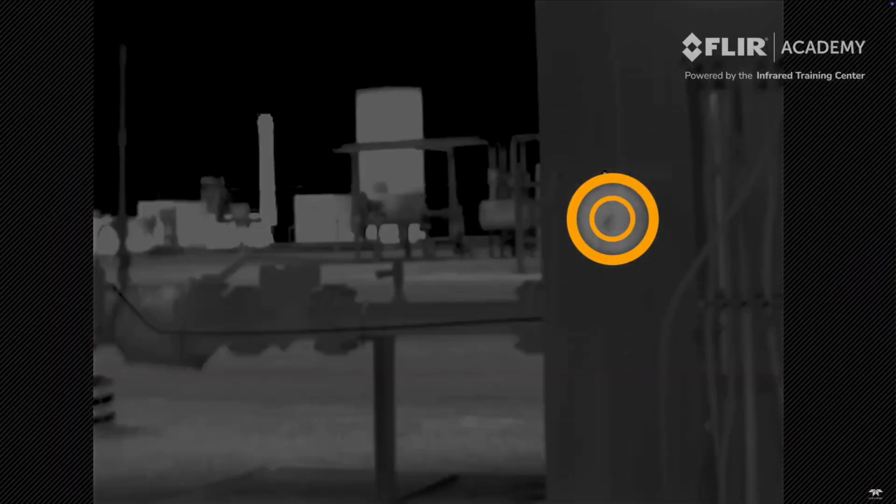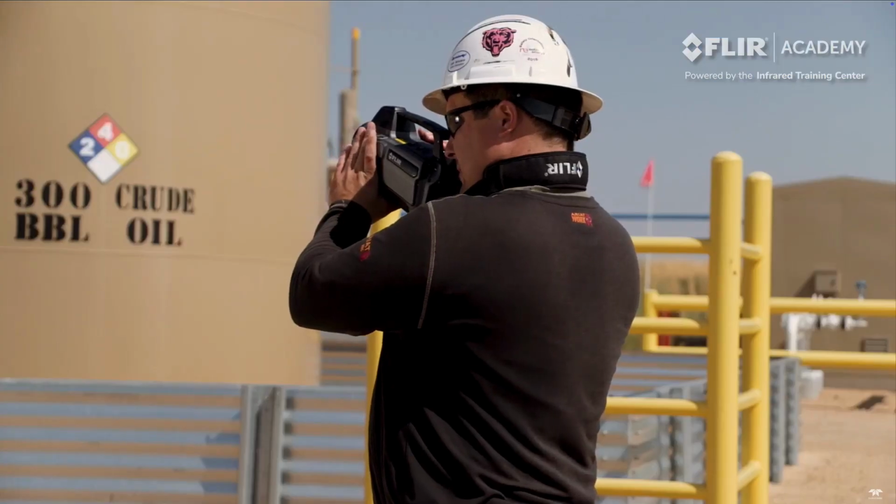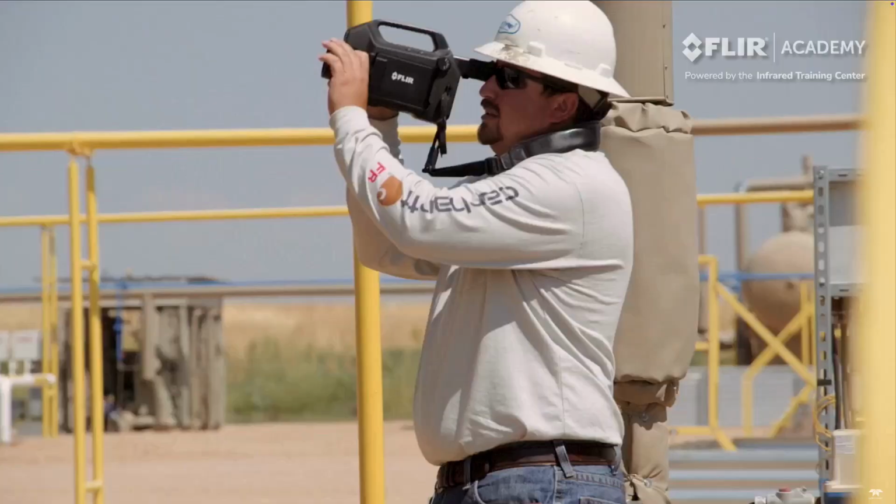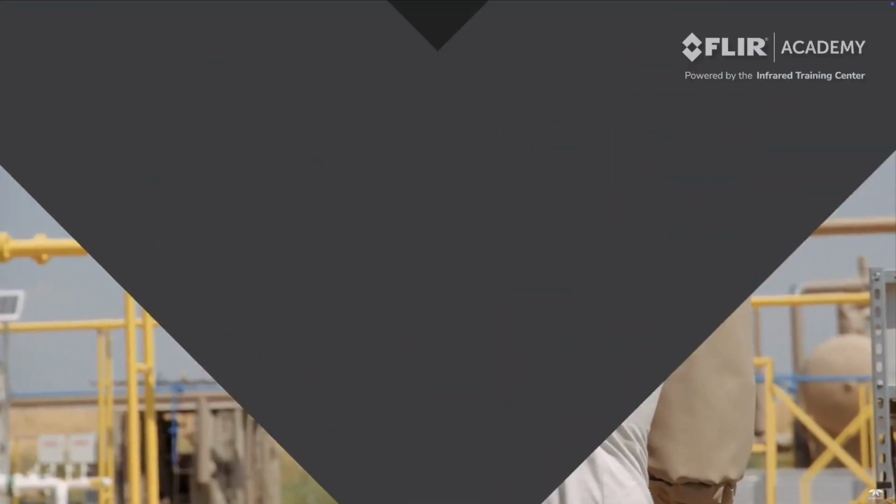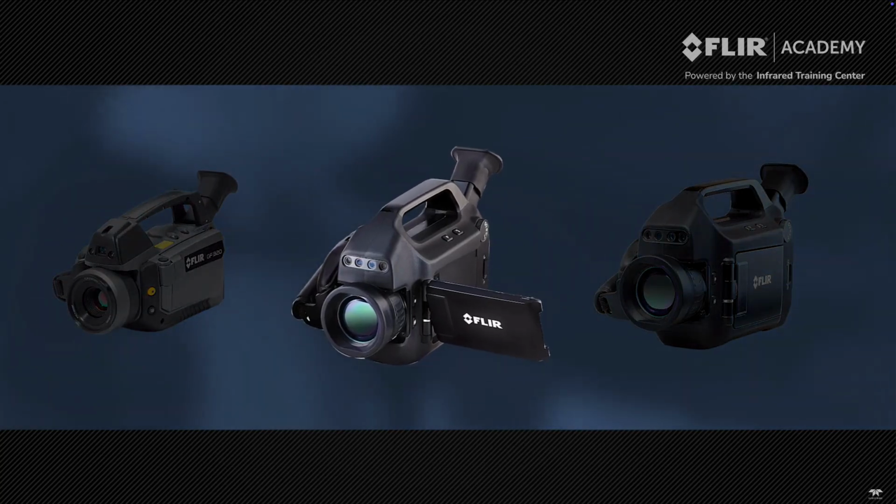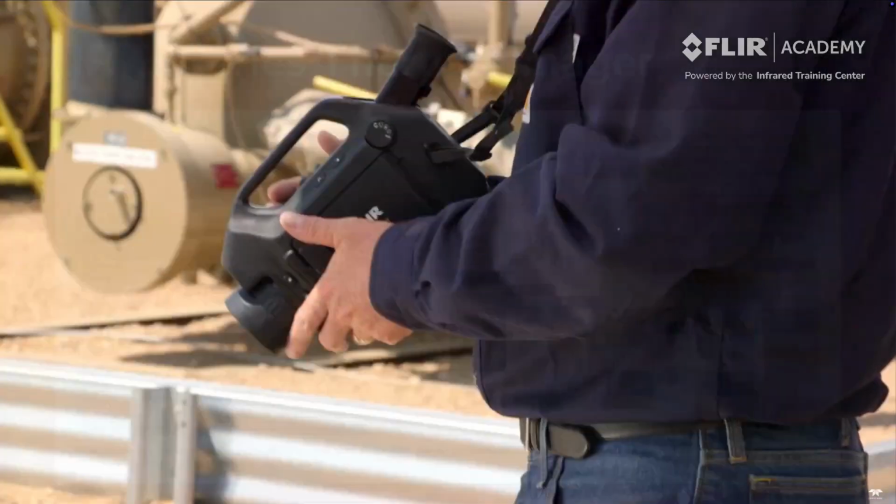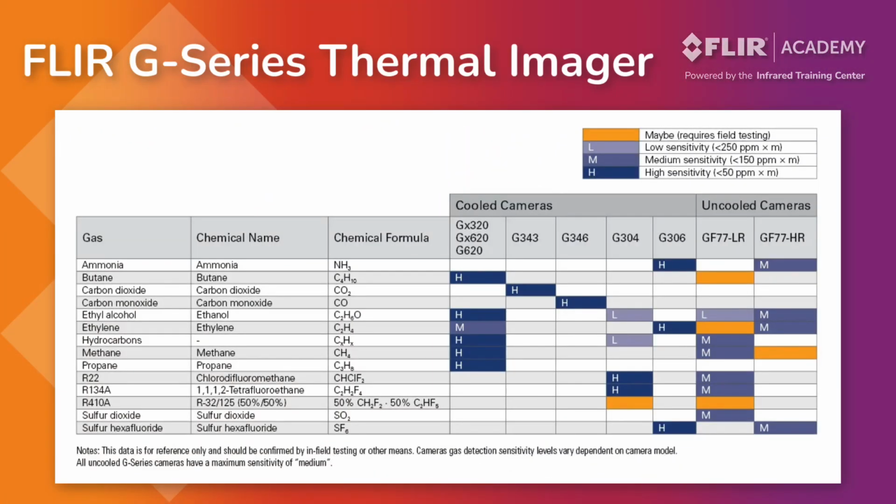Additionally, the FLIR GX320 and GX620 are also ATEX compliant, making these camera models ideal for detecting gas emissions in refineries, petrochemical facilities, natural gas well pads, compression stations, and power generation plants without the need to pull a hot work permit. This tutorial will focus on the G series line of thermal imaging cameras, including the GX320 and 620, as well as the G343, 346, 304, and 306.